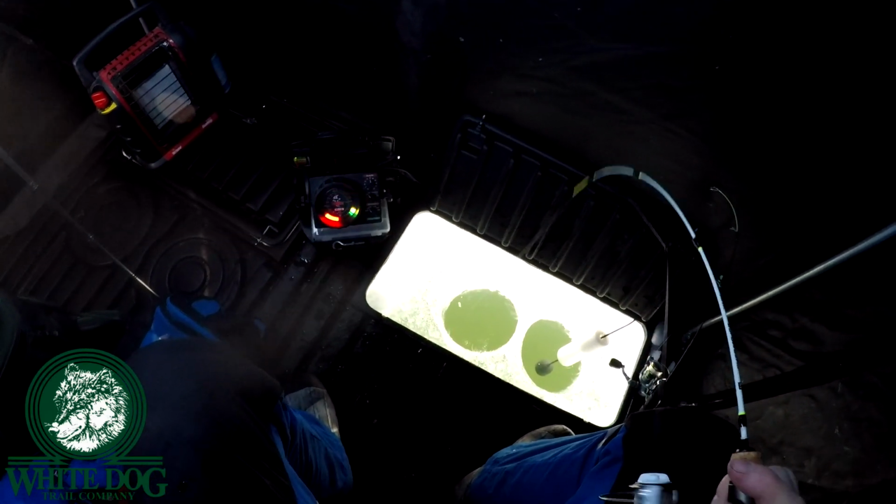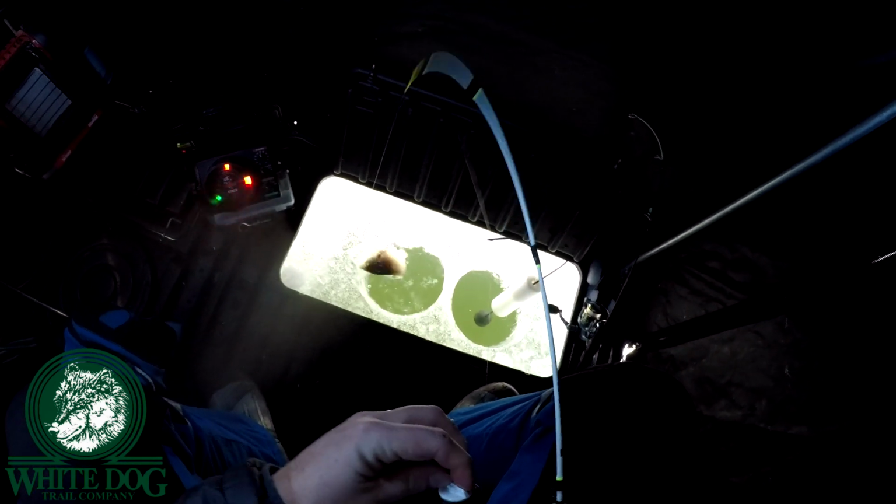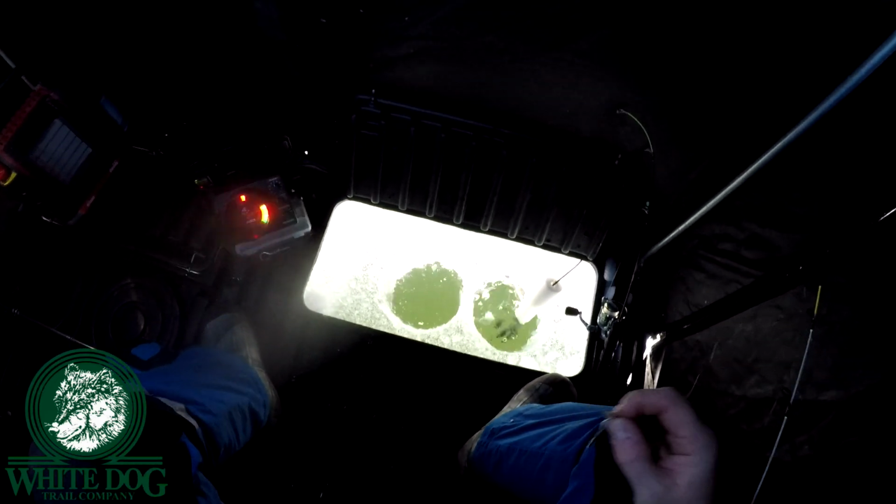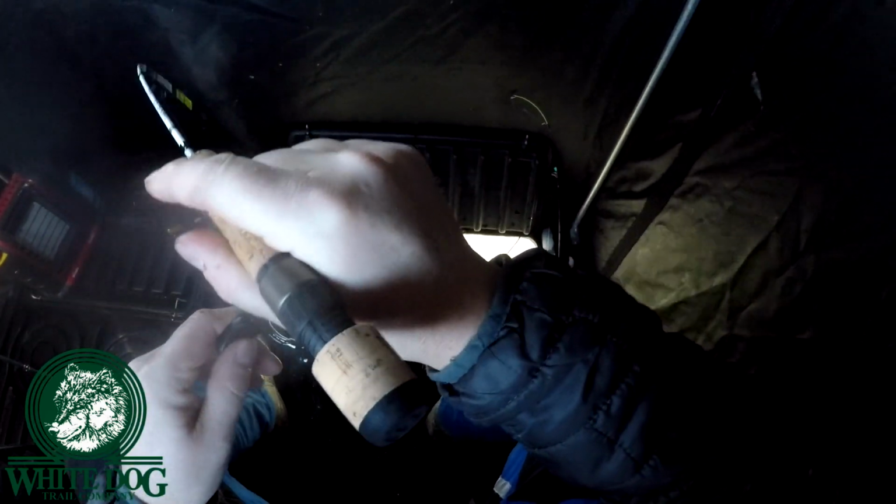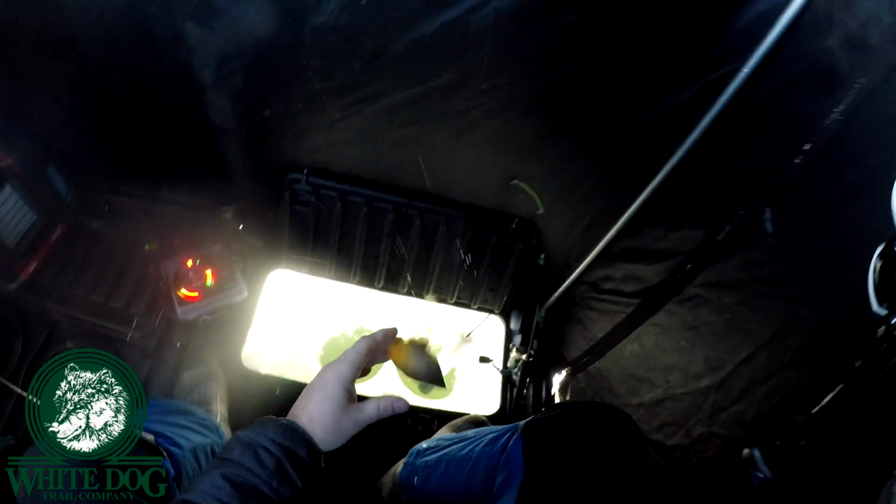Weird. Ooh, that's a better fish. Oh, not a tiny one. Look at that beautiful fish. Bye-bye. Ooh, another one now. Oh, that one felt a little heavier. Wow, he ran off. There we go. Look at that beautiful thing. That pumpkin seed.